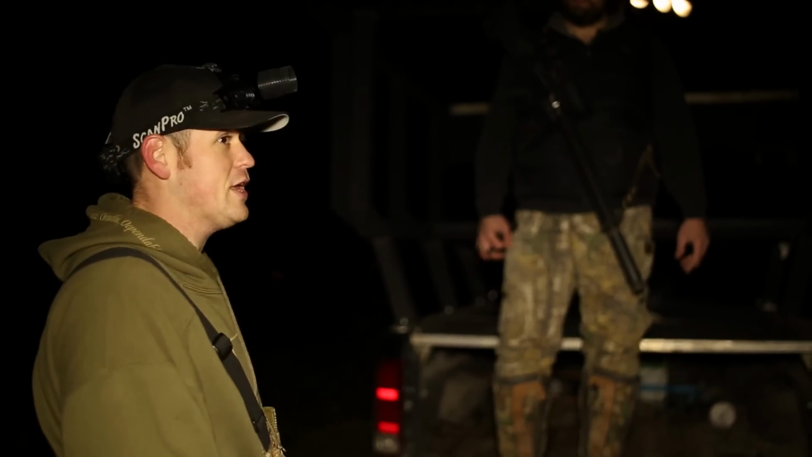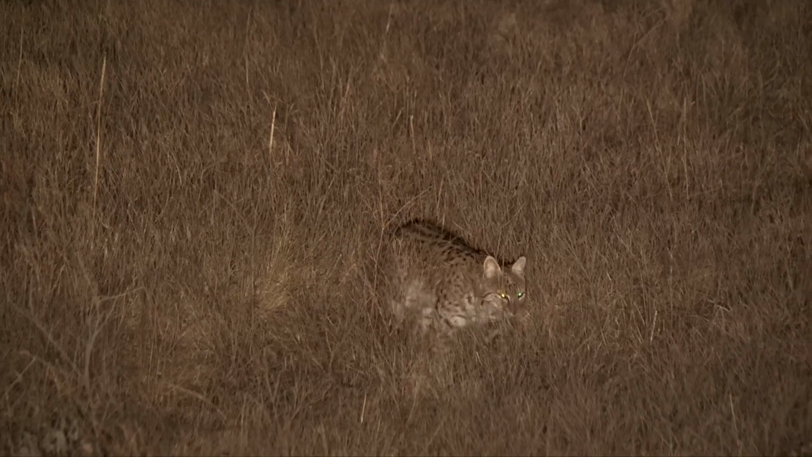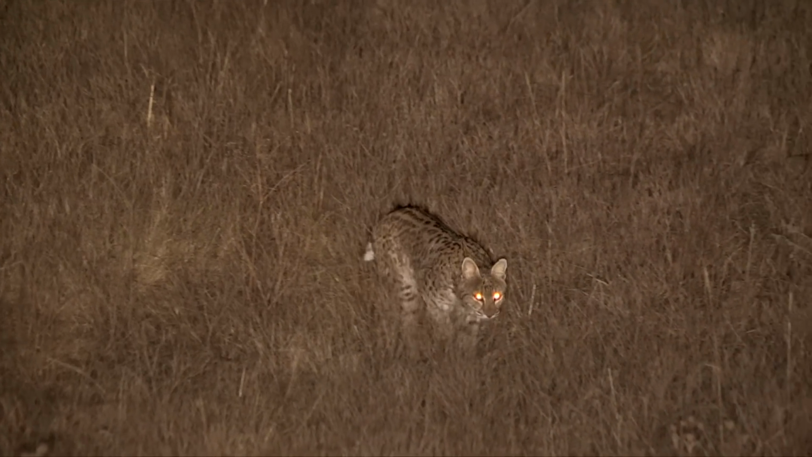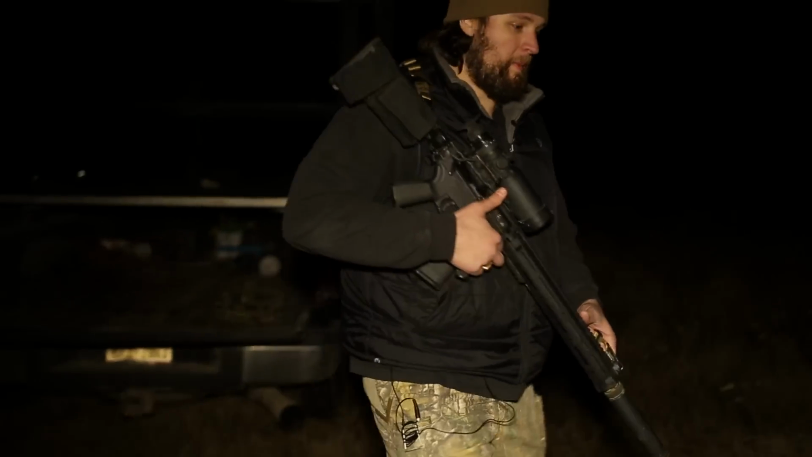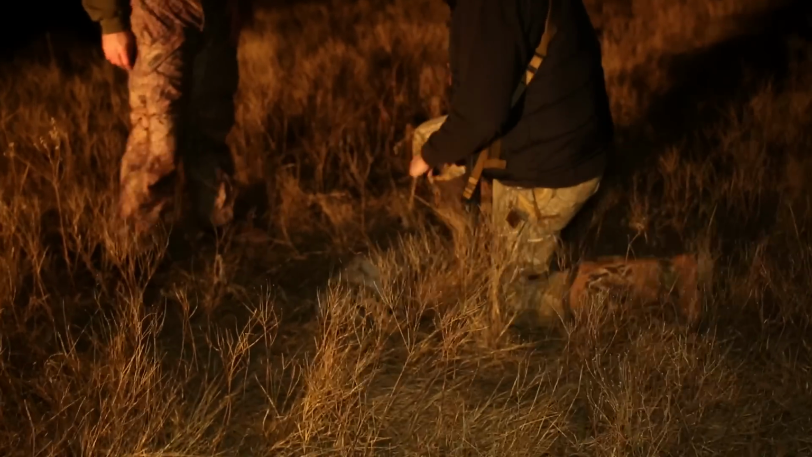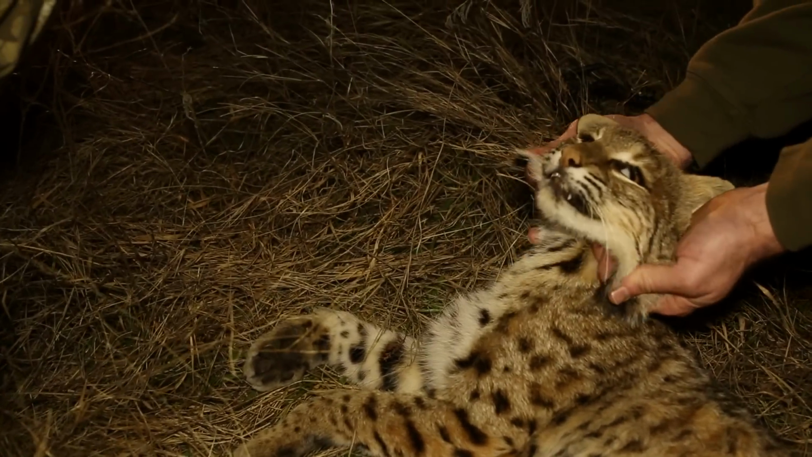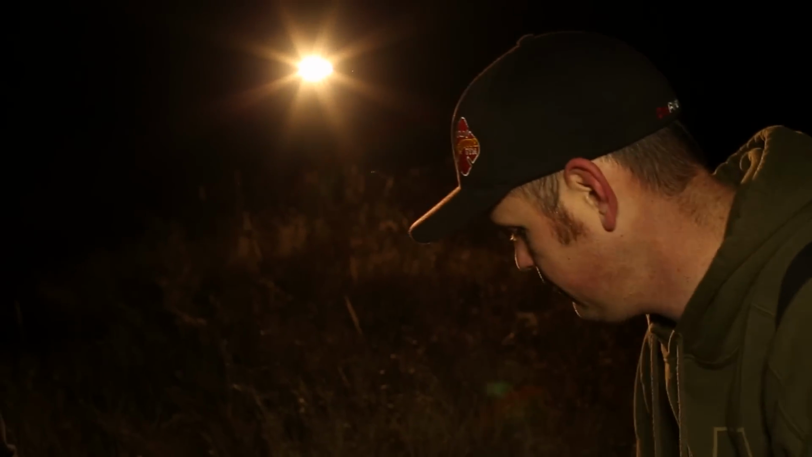We sat tight. He just kept coming. I could tell by the look on Tyler's face he had just witnessed something he had never seen before. It was a look of genuine shock that a wild animal would come into that much light and get that close. You see, Tyler has spent his entire life using the cover of complete darkness with no light, only using thermal and night vision to hunt predators, because that was his world. That's what he knew. But on this night, he was in ours, and you could tell he was rethinking everything he ever thought he knew about the use of light.